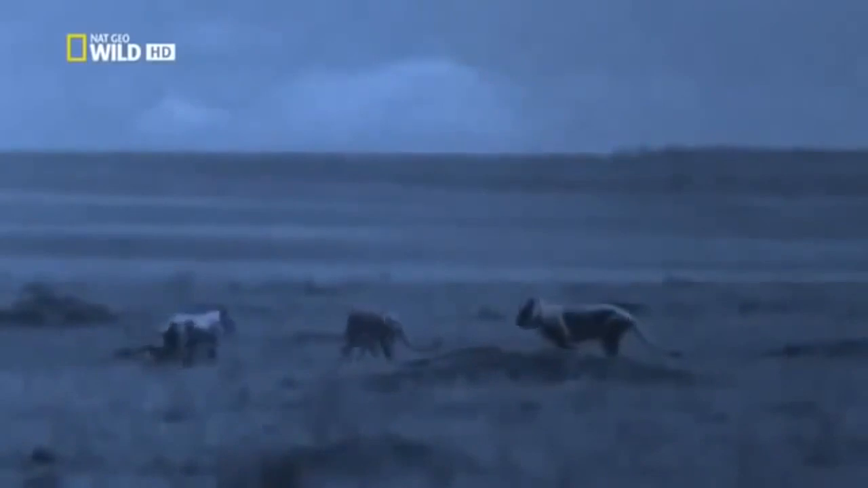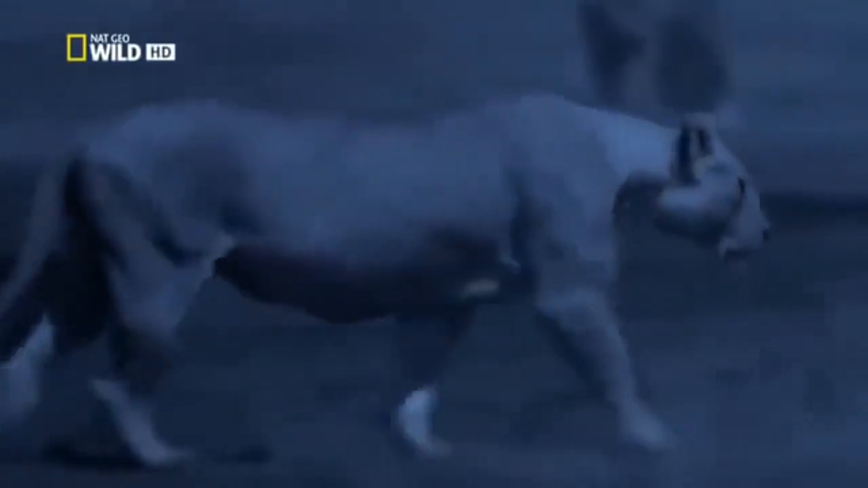With such short grass, the big cubs are visible from a great distance. They need to learn that if the prey can see them, their chances of success are slim. The mother leaves her cubs to their own devices. The hooligans are desperate for something to creep up on.